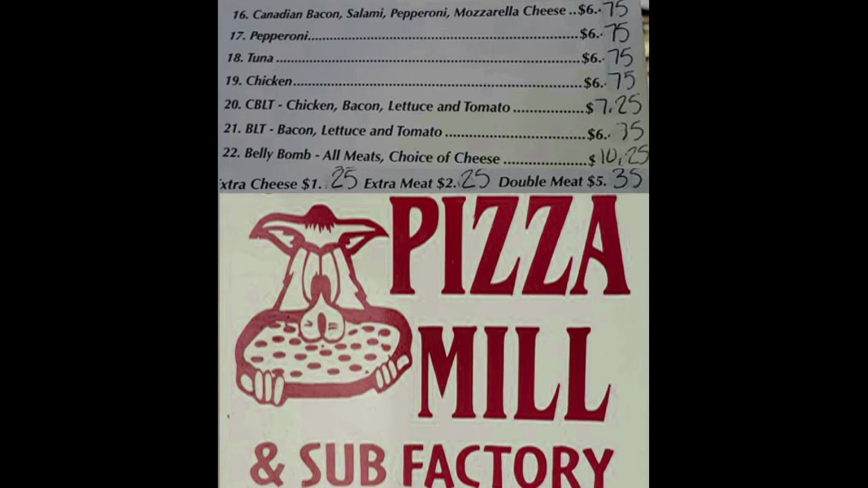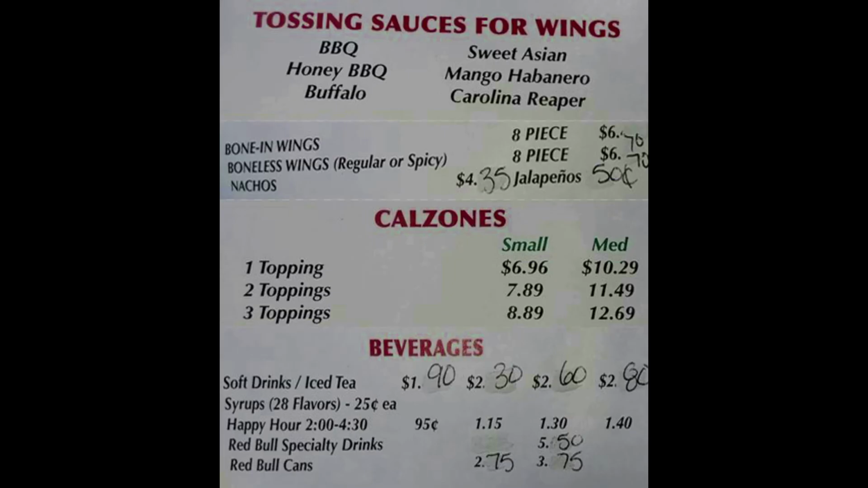Then you have the Super Submarines. These sandwiches, well, let me put it this way. You have 22 choices, and you can always add and remove what's on them. Now, you can also turn your sandwiches into salads.